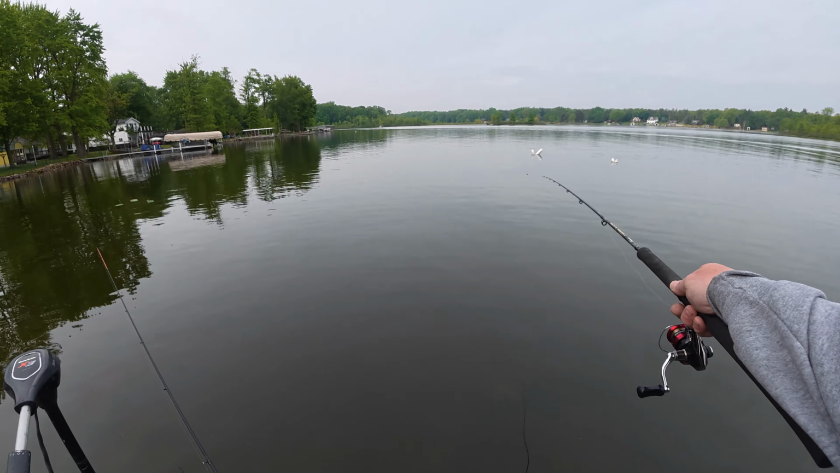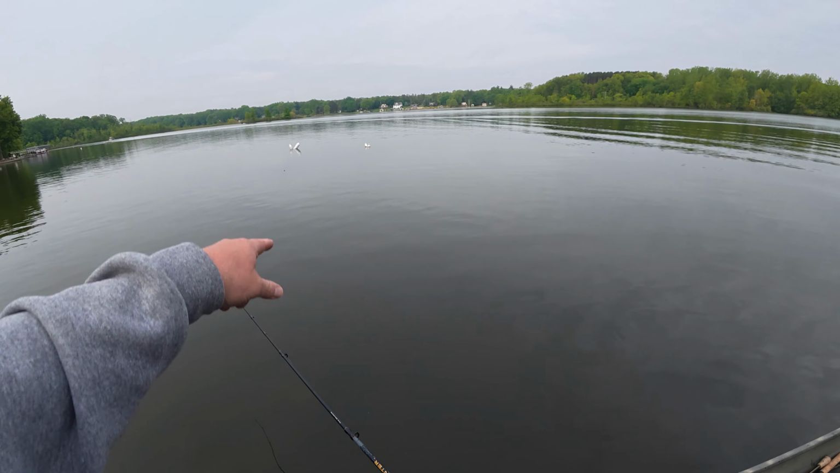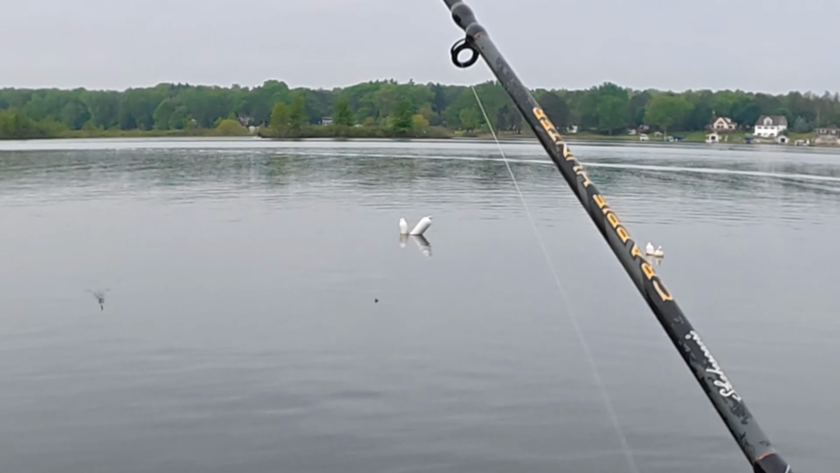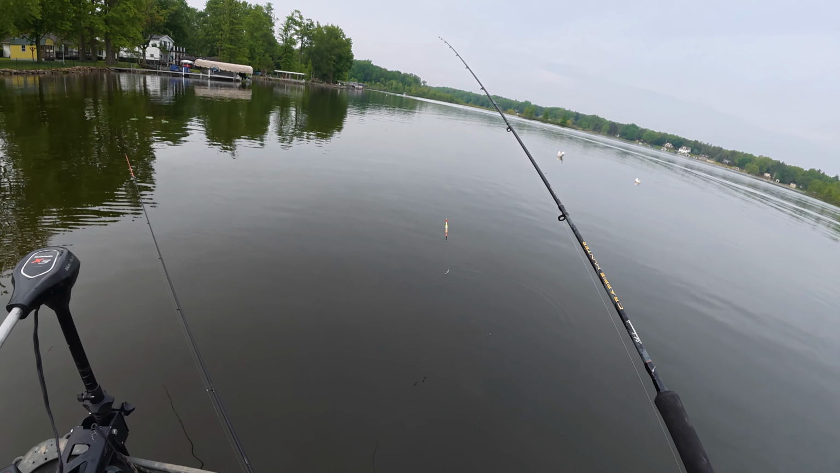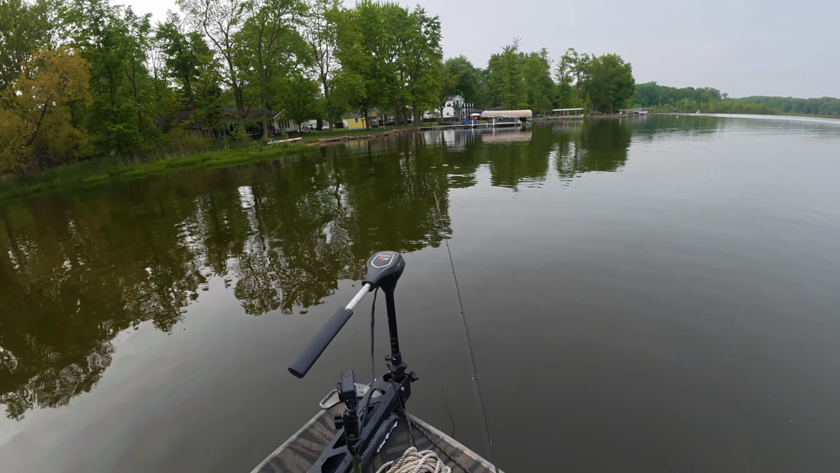Oh, look at the size of that snapping turtle. See his head sticking up? I see his head, but I don't see nothing else. That's what made the splash. It's not a fish. It's a big snapper. I don't want to catch that. No, no, no. He's like, I'm a turtle.